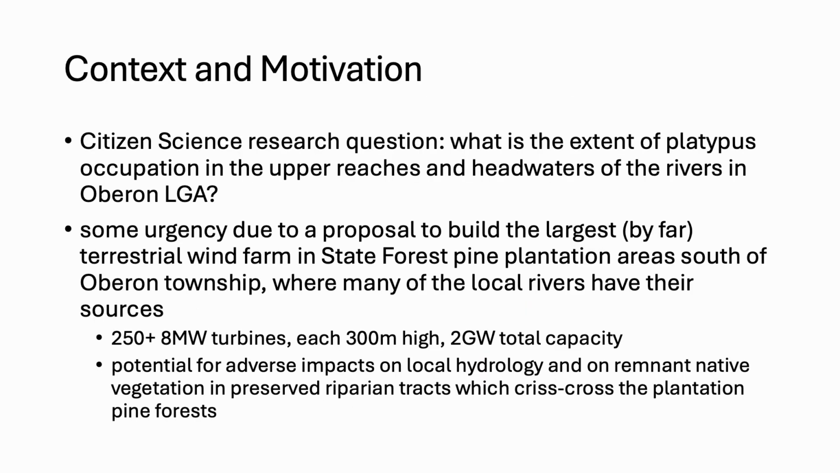So based on this, we formulated a typical citizen science research question, and that is, what is the extent of platypus occupation in the upper reaches and headwaters of these rivers around the Oberon local government area?